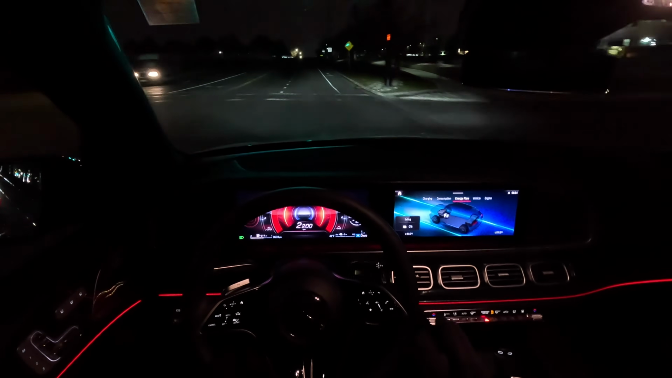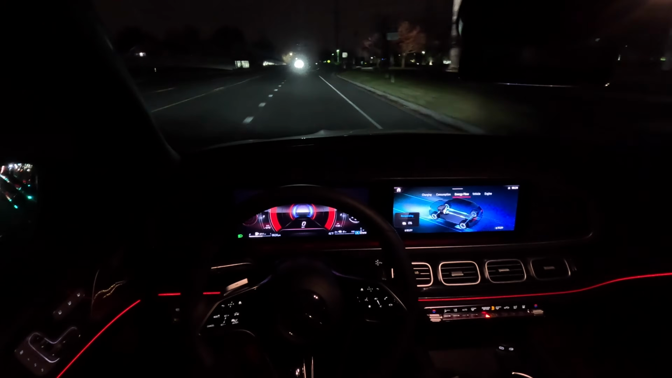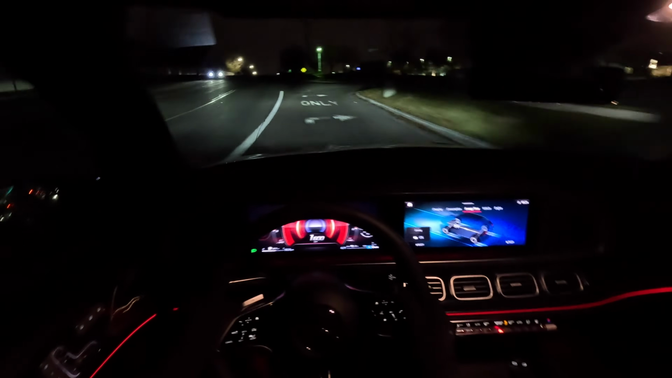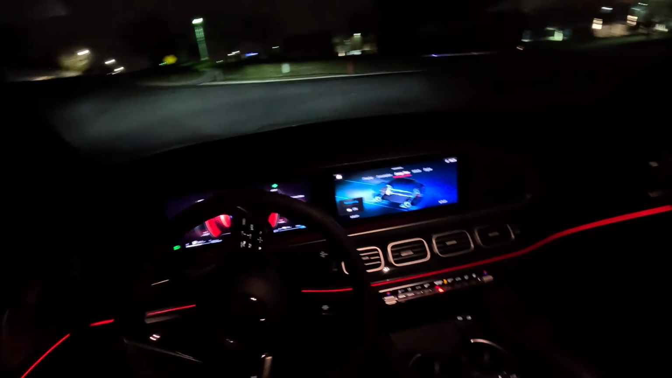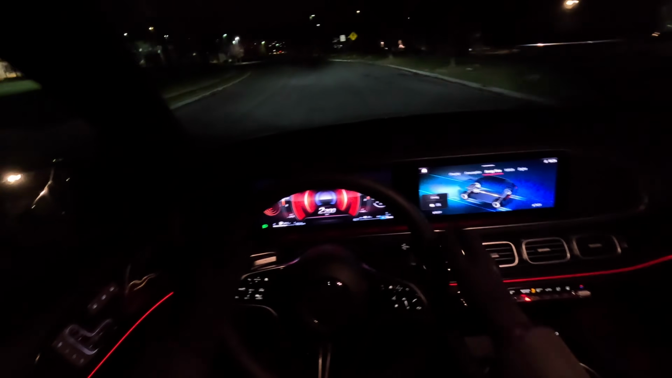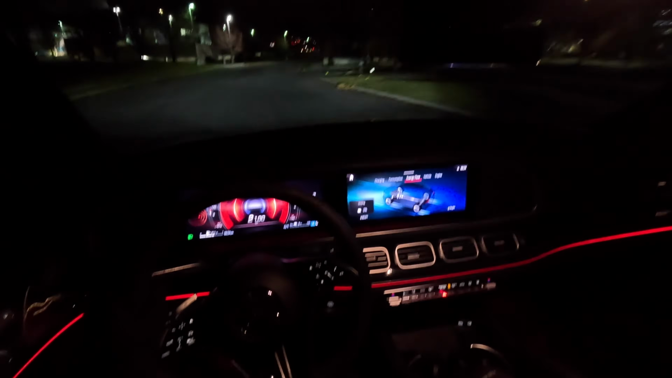So instead of applying your brakes, you just let the car recuperate and charge back to the motor right here. So it's going to switch from driving to recuperation, and that's the hybrid menu.